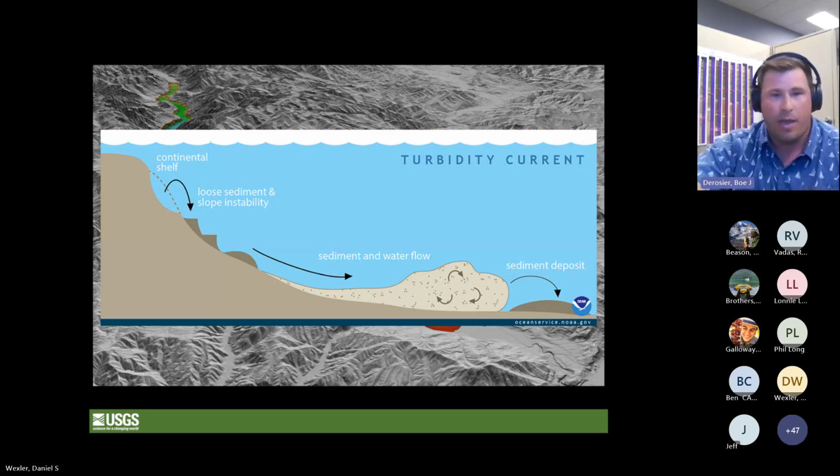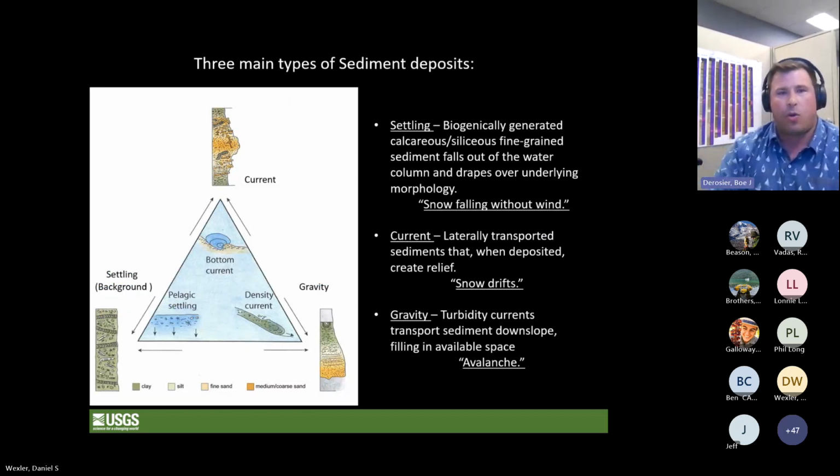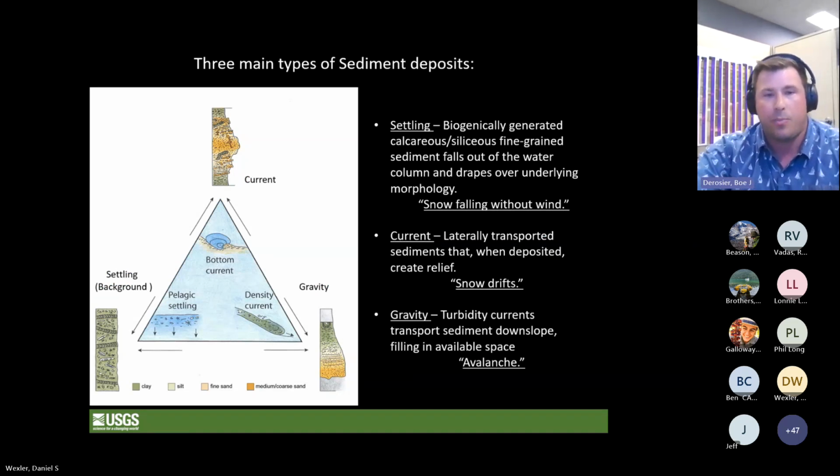Essentially, earthquakes are going to shake the ground and destabilize shelf and slope sediments, where these sediments are going to be transported downslope. In this next slide, we're going to talk about the three major types, or three main ways, that sediments are going to be deposited within these lacustrine environments.